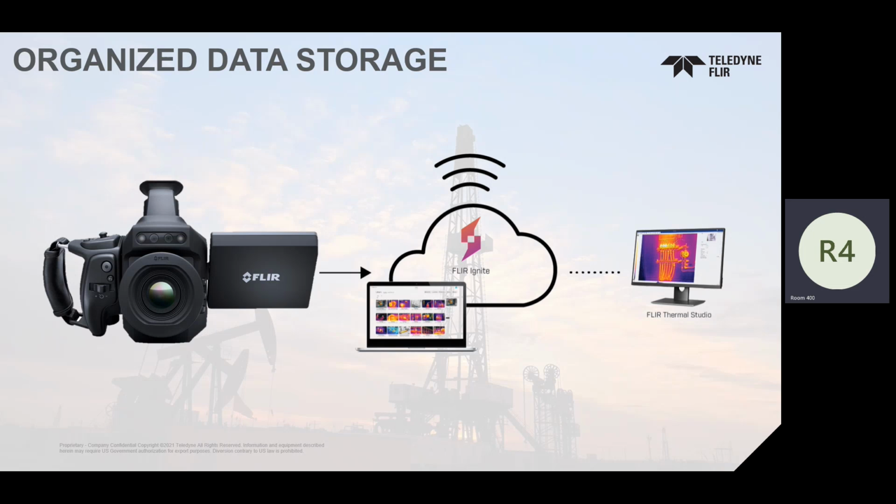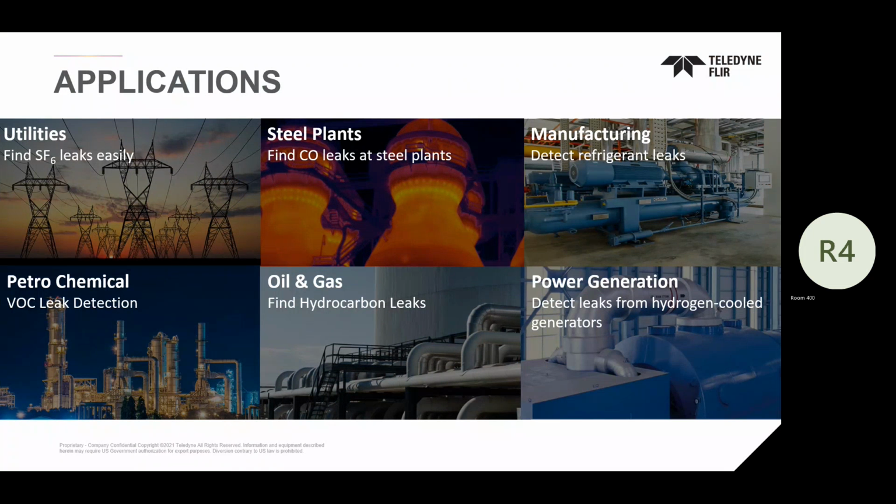So think about that. You could be out in the field, take videos. When I'm done, I'm driving from point A to point B. I've got a hotspot in my truck, and my camera's over here. It's just running, and I've got batteries charging, whatever it is, but I'm just running the camera. Then you keep going from A to B. It's going into the cloud. And then you call your boss, hey, can you check your computer, because he has access to your FLIR Ignite account. You need to check that video real quick and make sure we don't need to send somebody out tomorrow or right now. So really unique in what we can offer there.